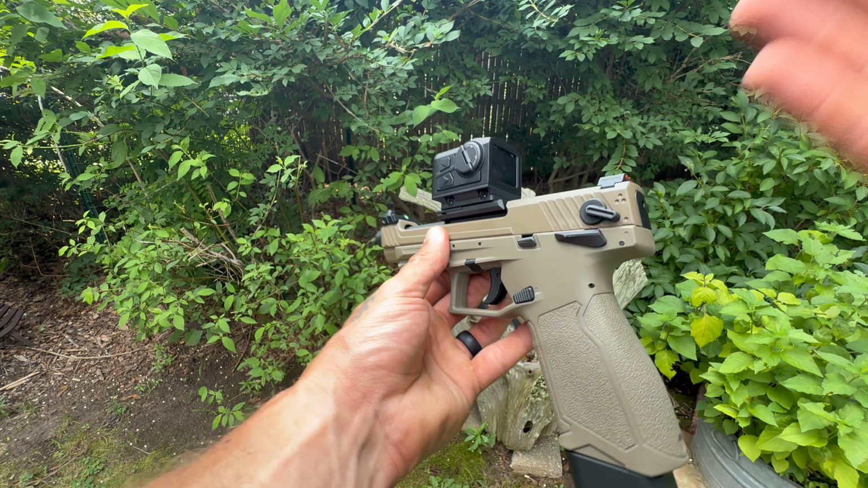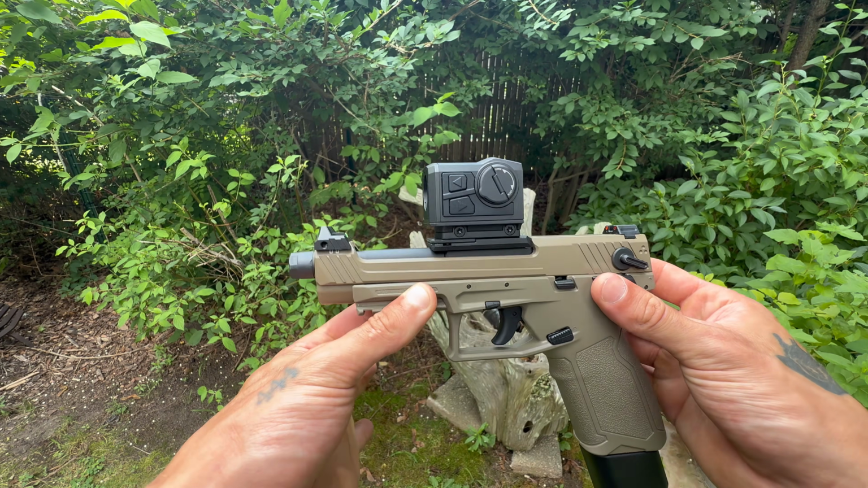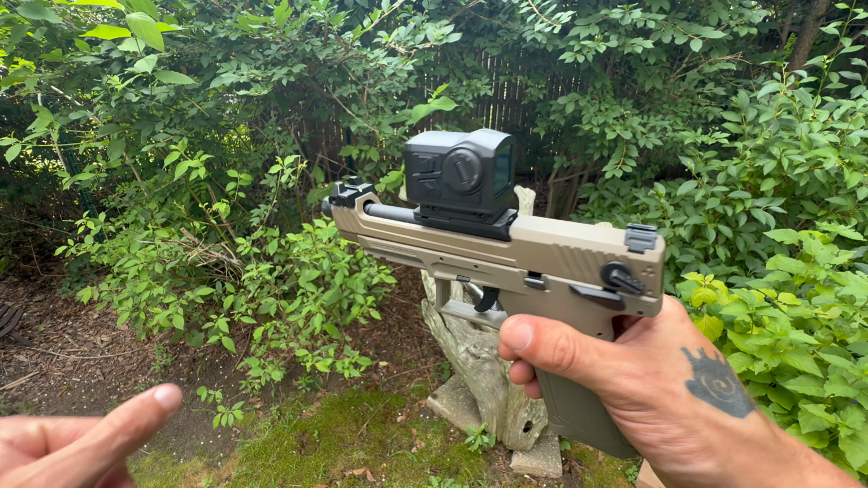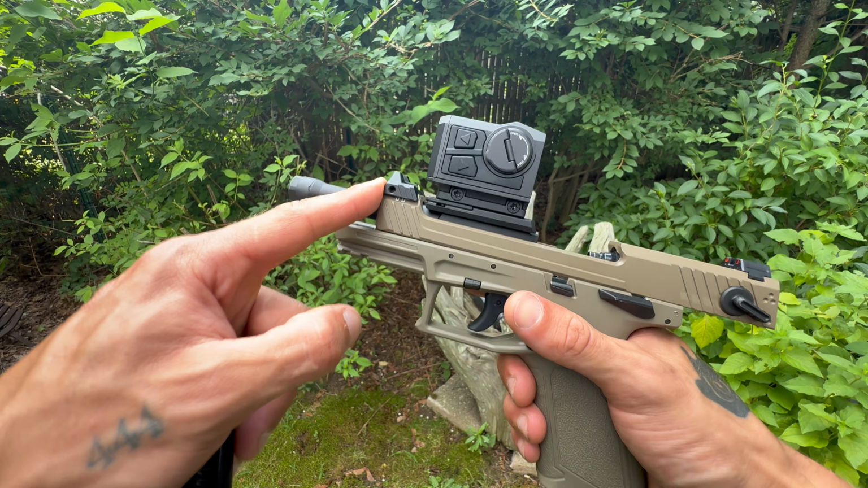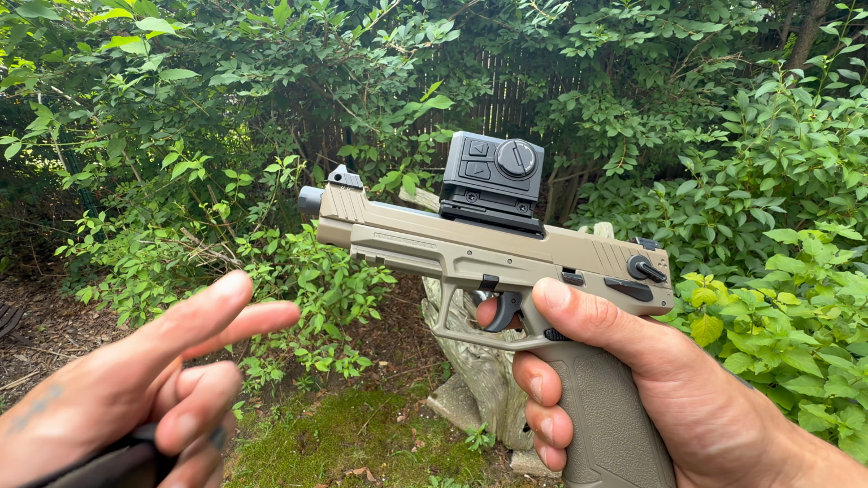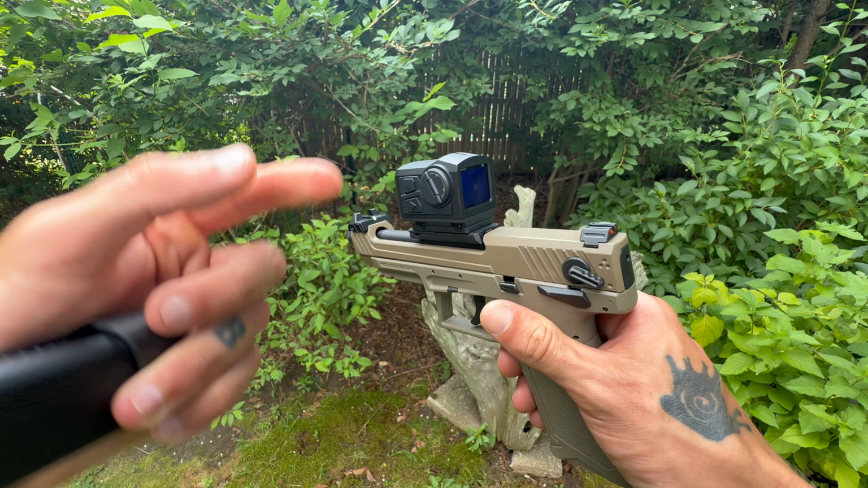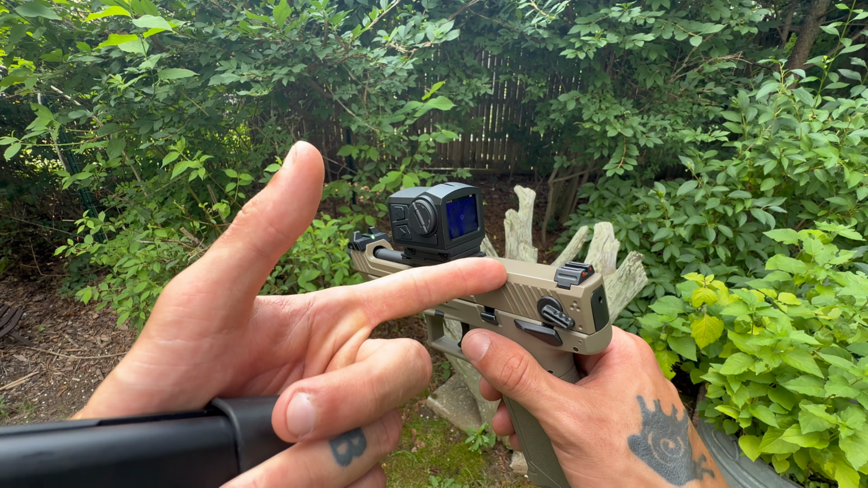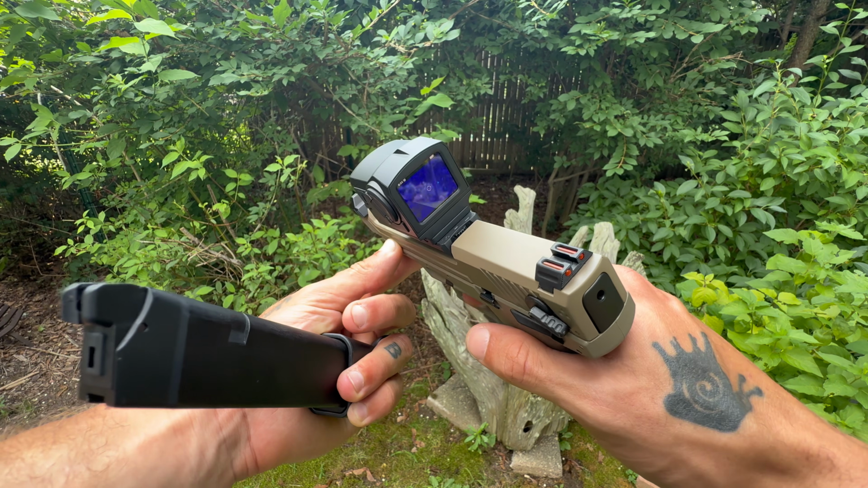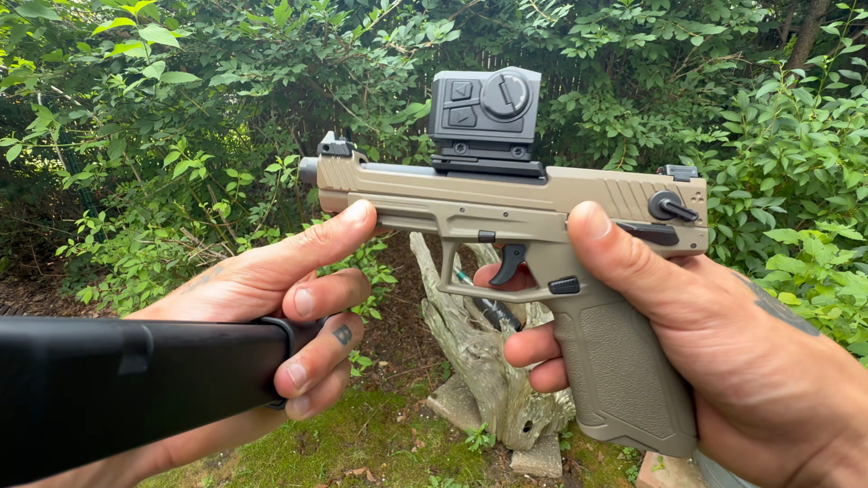Now for a thermal, it weighs next to nothing. However, for a red dot, it's kind of heavy. And I'm sure that I have an easy time because what I'm using right now is the U-Shot TP-22, which has a totally stabilized RMR plate with the barrel, which helps decrease recoil and increase stability. If you were to throw this on something like a Glock, where the recoil and the red dot move at the same time, or the slide and the red dot move at the same time, it might be a heavy little sucker. Again, that's a heavy red dot. It's a very light thermal, heavy red dot.